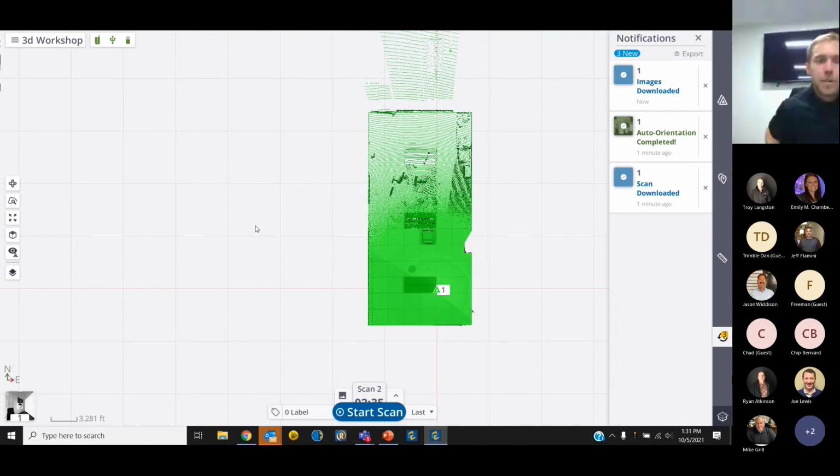Okay, so I am set up for my second scan. We will do a couple things before I start it, but we will be able to continue to move. Now that we have data, we will be able to continue to manipulate data while the second scan is going on.